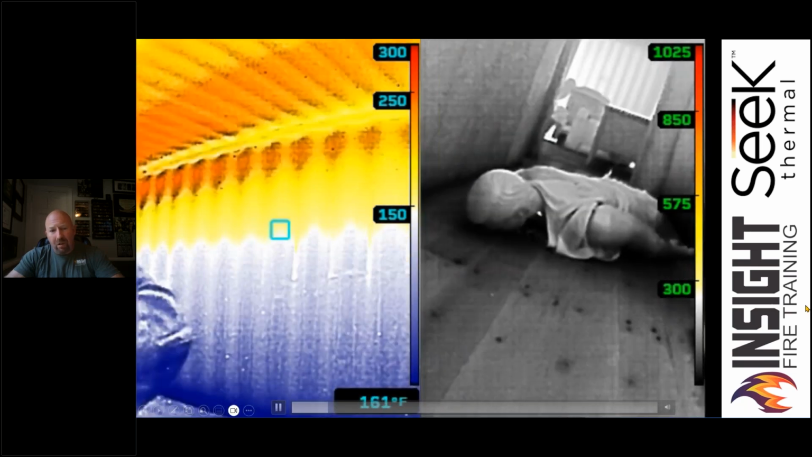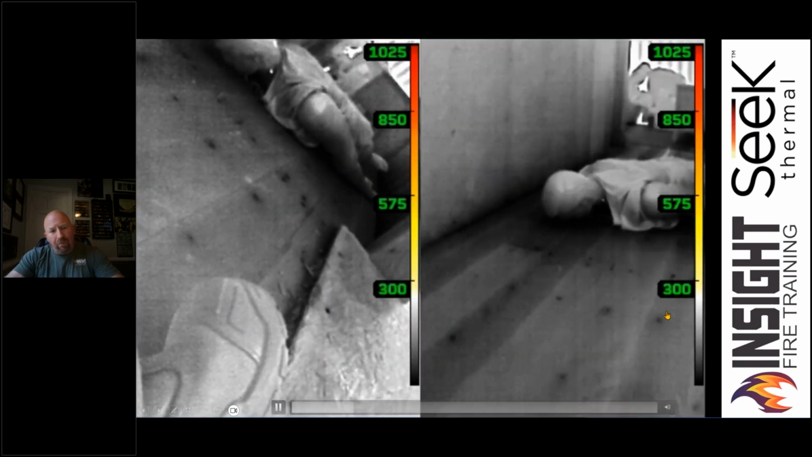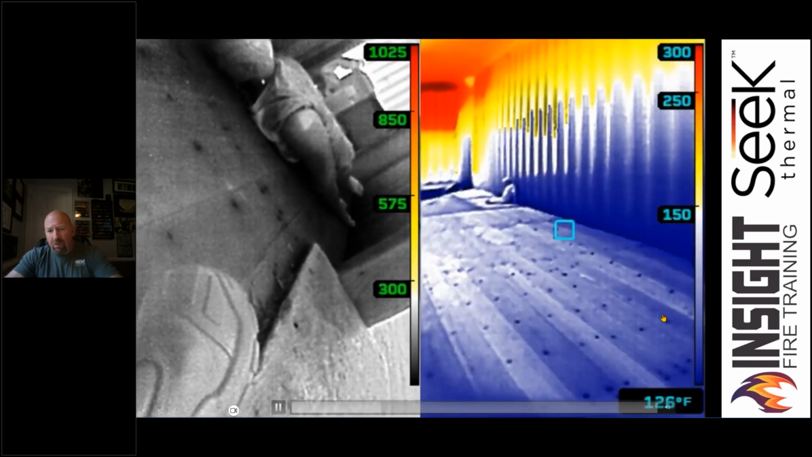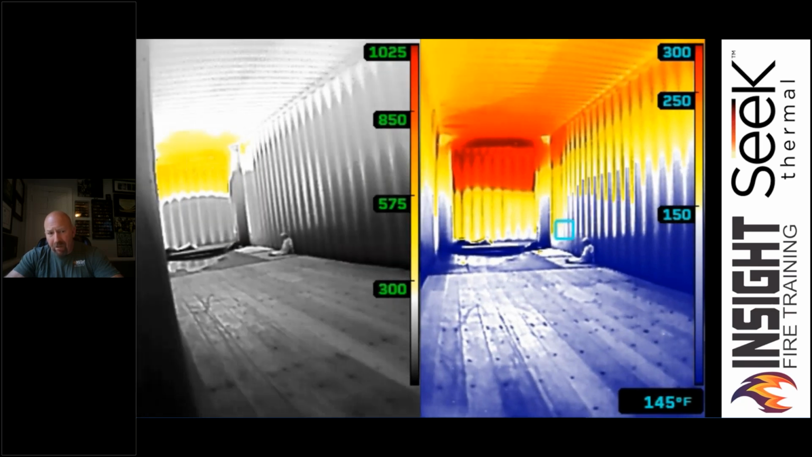You can see the detail in his gloves. I can see the detail of what's wrapped around that mannequin. You can look there on the floor and see the detail in his boot. I can see the nail heads in the floor. I can see the thermal layering, the victim on the right. There's another victim down at the end on the left.